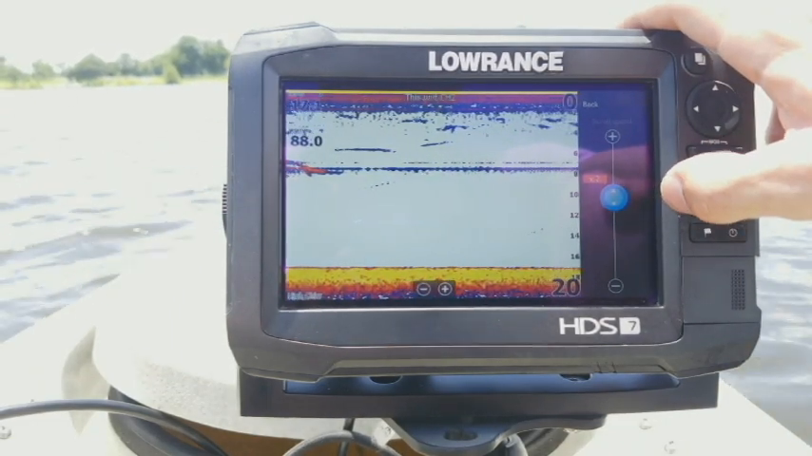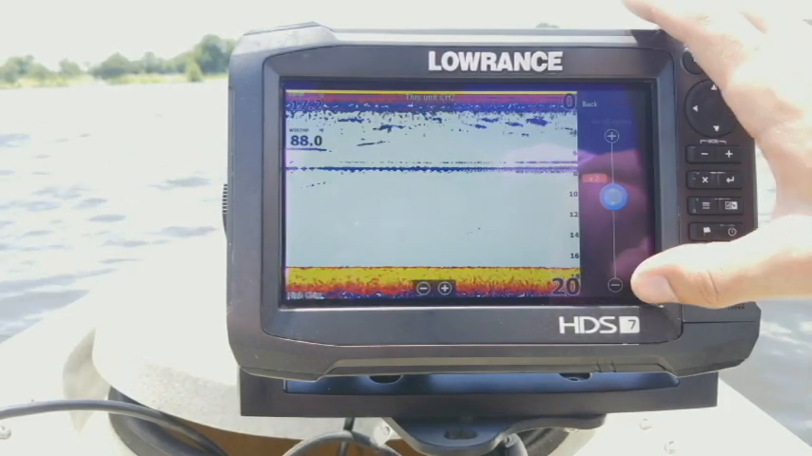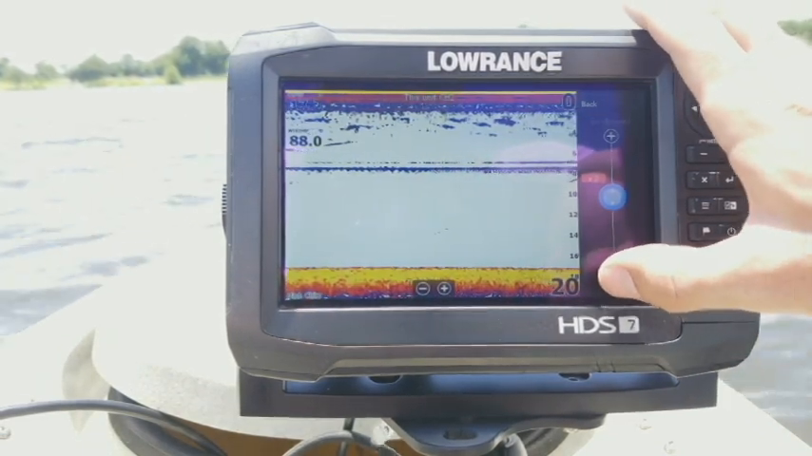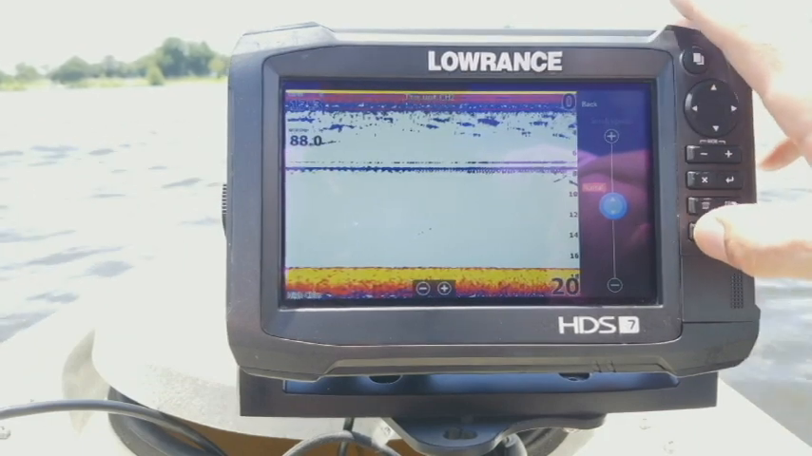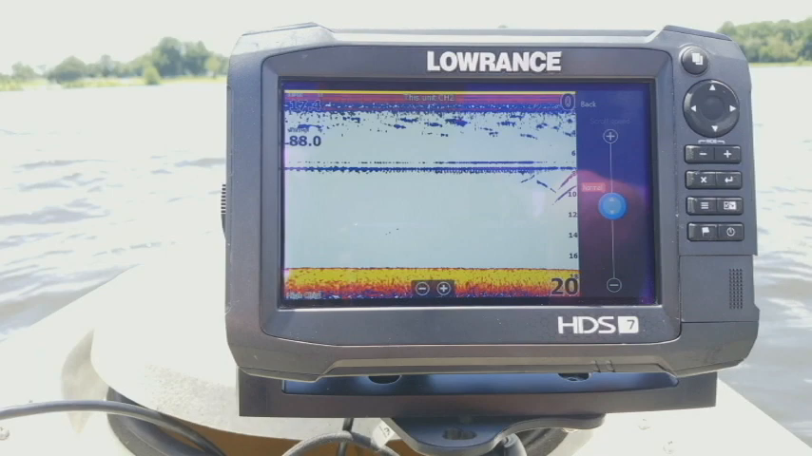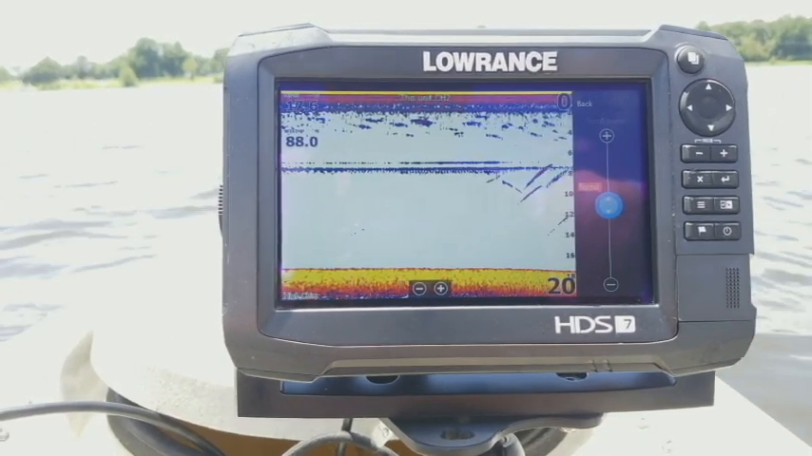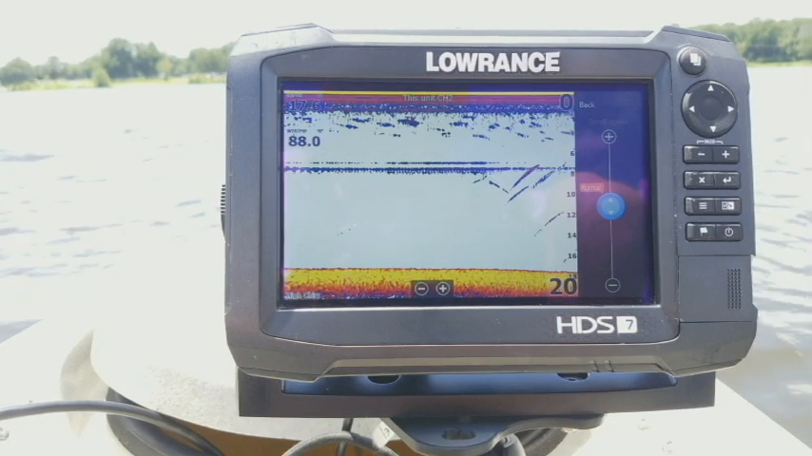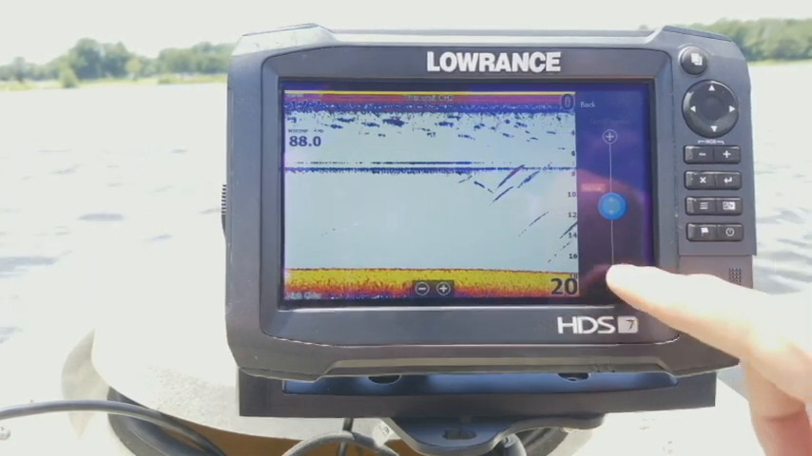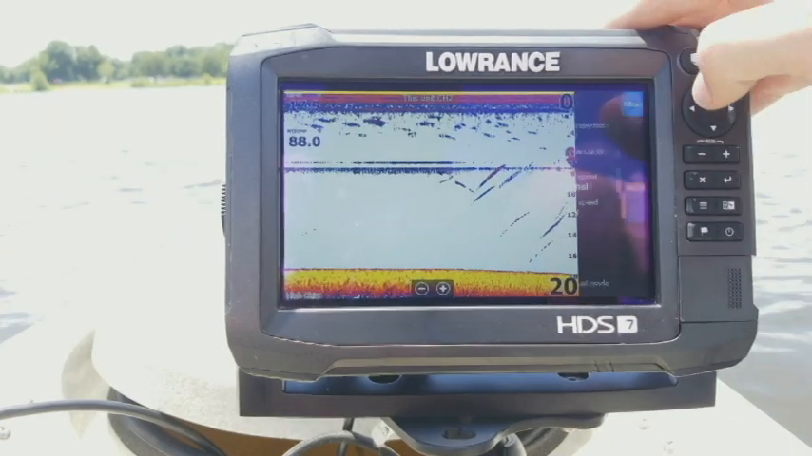I kind of like running 2x because it does make my arches and items on the screen just a little bit larger. But the unit is going to default to normal, which is just the average way of doing it. I would recommend maybe increasing the speed while you're running across the lake to keep up with yourself. But when you're just drop shot fishing, set it to normal, or maybe even drop it down a little bit.